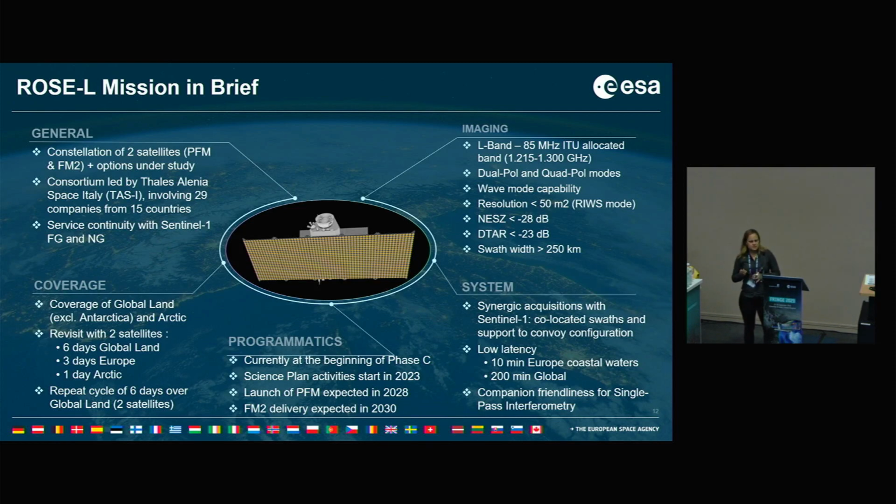Regarding some system aspects, we focus really on a synergetic acquisition with Sentinel-1, so the swaths are co-located to support also convoy configuration. Latency is 10 minutes for European coastal waters and 200 minutes for global. And the mission will also be companion friendly for single pass interferometry, in case there would be a co-flyer supporting the mission.